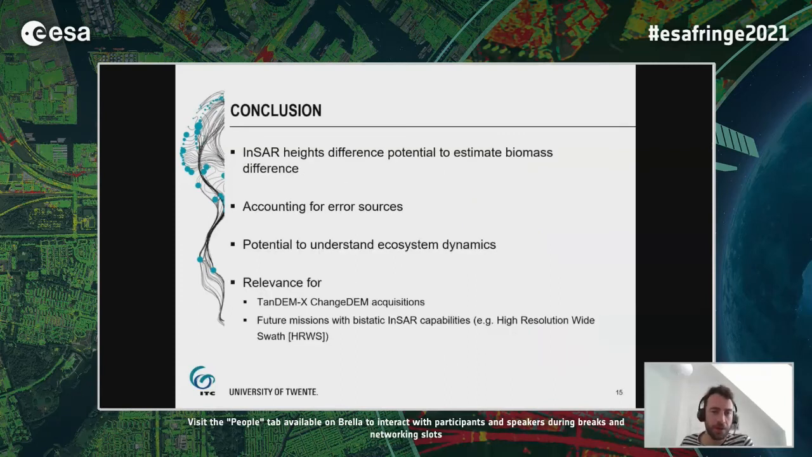To conclude, as mentioned, the InSAR height differences have high potential to estimate above-ground biomass differences, but to really get good accuracies, we have to account for different error sources. As I mentioned, we did it here for the penetration depth, but I think there are even more, and we have to account for that to really get very accurate results. But in general, we can use this information, the InSAR height differences, which is related to forest structure differences and above-ground biomass differences, potentially to understand ecosystem dynamics.